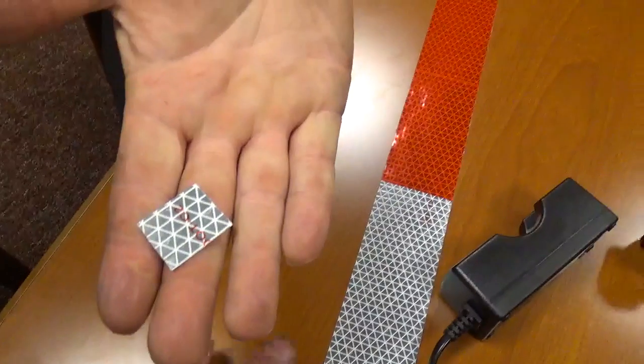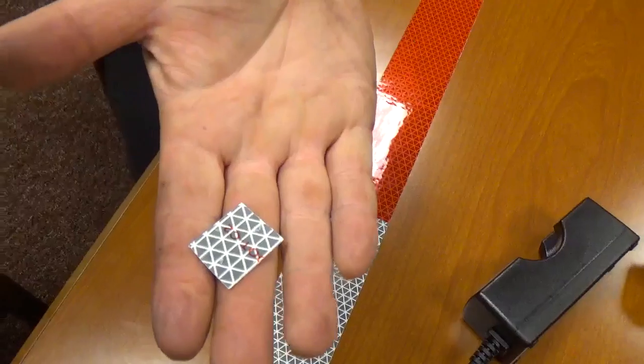We took a piece of DOT tape and stuck it to a fence post on a tree line, and it was probably 2 inch by 2 inch white reflective tape, and we did that. And on flood you can make it out, but on spot there is by no means any way that you can't tell that you're reflecting eyes at that distance.